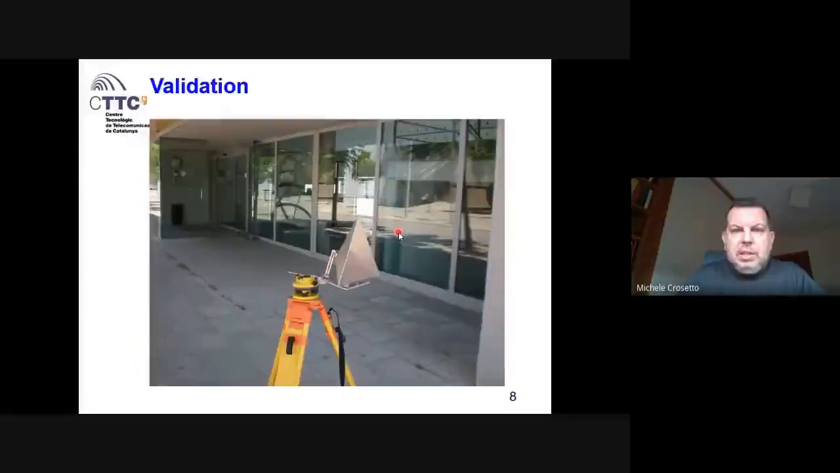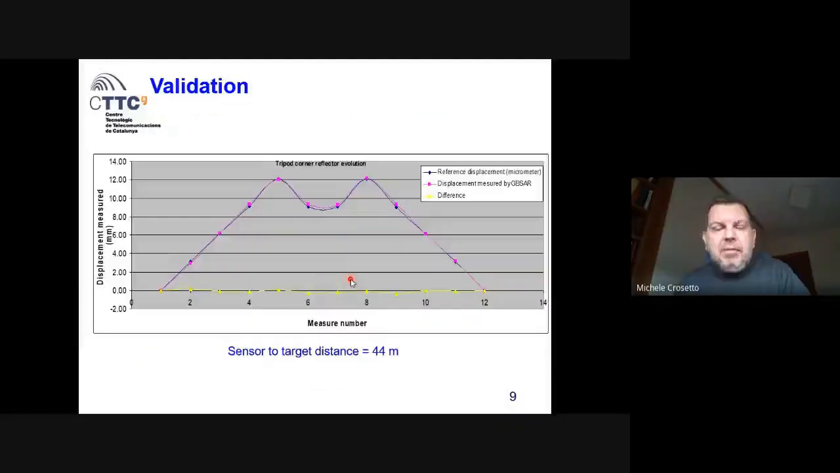What is also interesting on this instrument is the precision, the sensitivity to the deformation. I show you just a simple example with the corner reflector here moved by a micrometer. So we impose the deformation. This is a plot with the displacement. This is the measured number, which could also be time. We have the reference measurement coming from the micrometer, a very precise instrument. We have the displacement measured by GBSAR, and we have the difference, just to see better the difference.